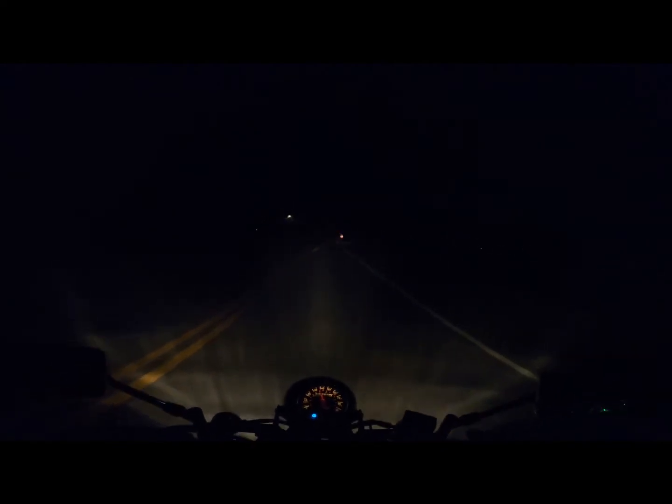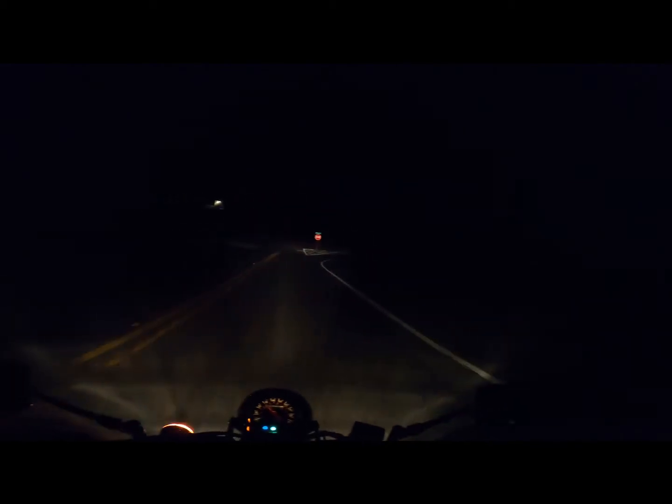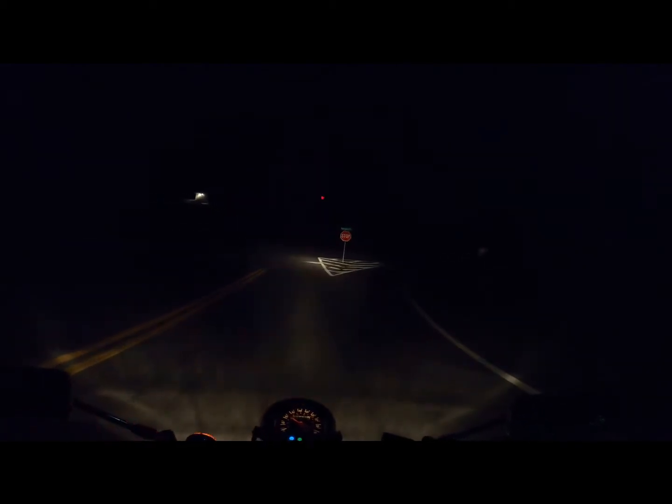It's a really good bike. I really like this motorcycle. It really is a good bike. It's a very nice little motorcycle.